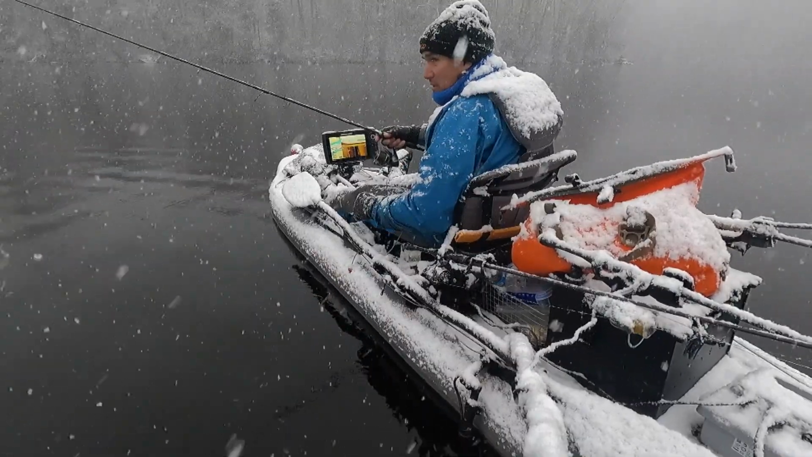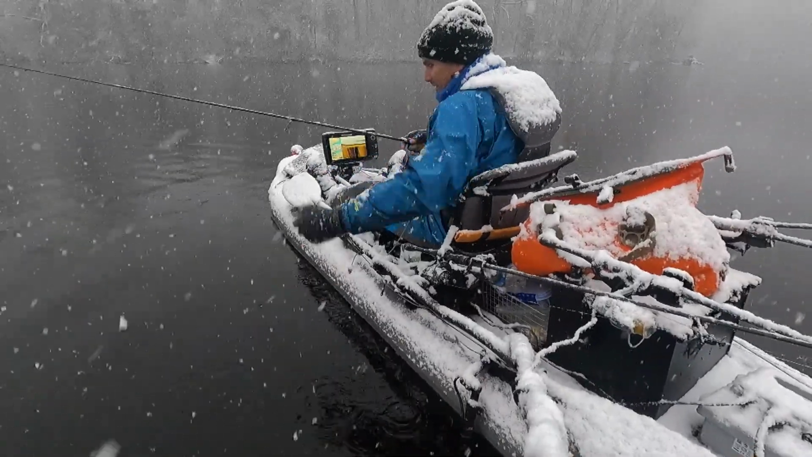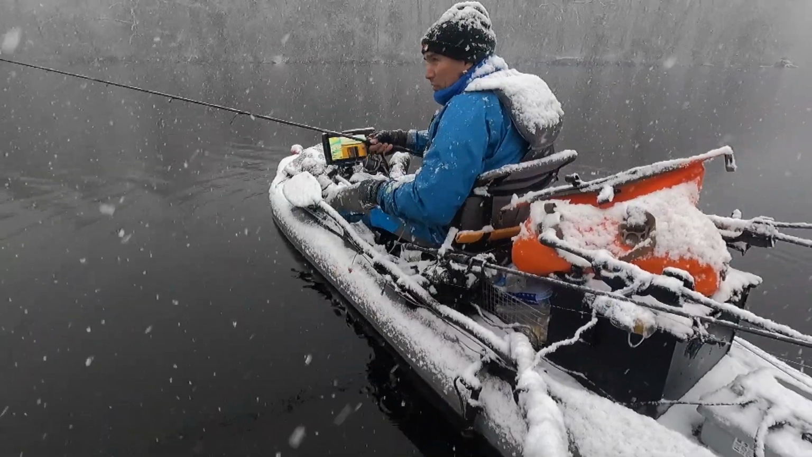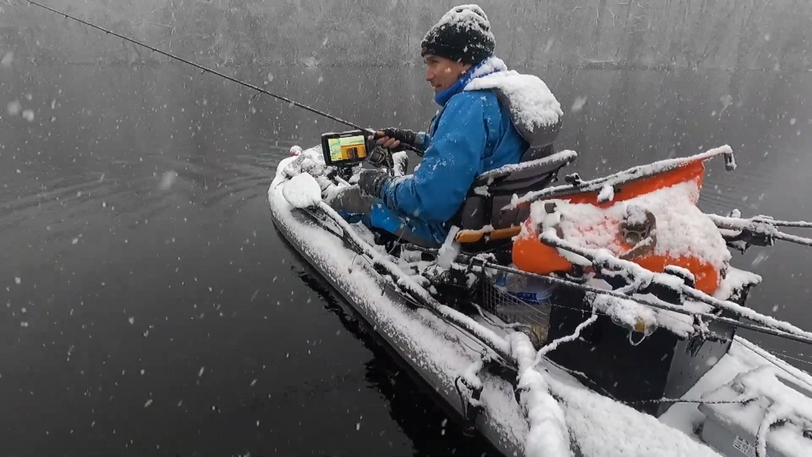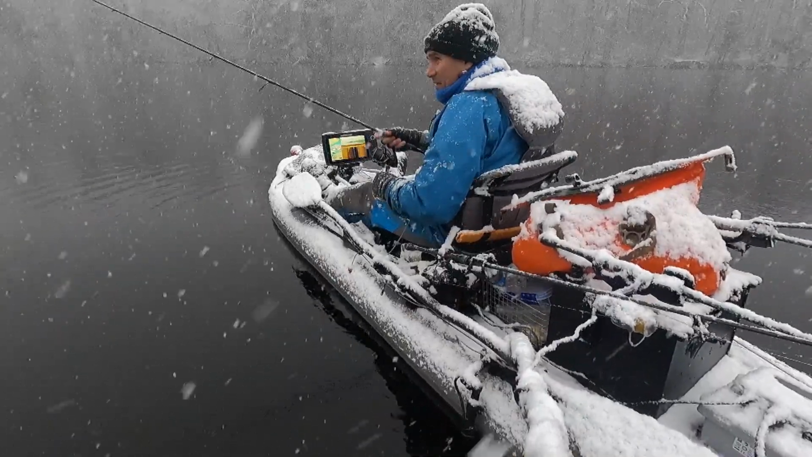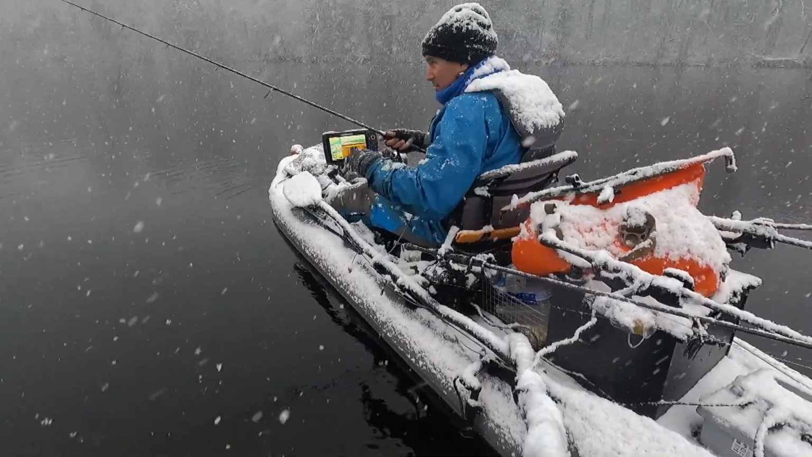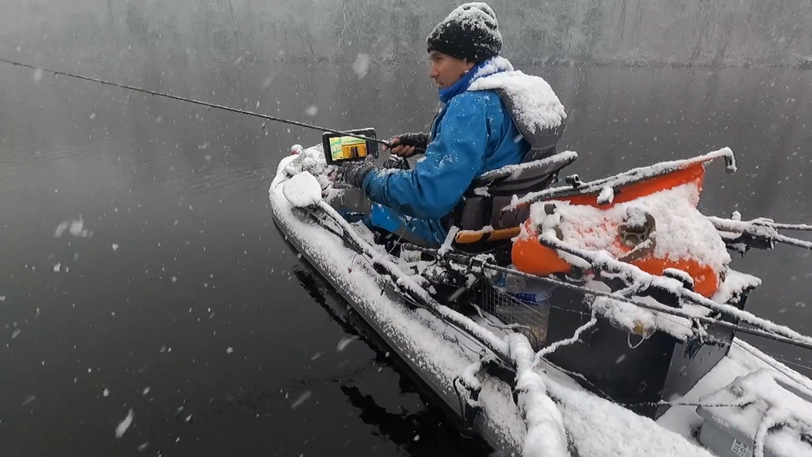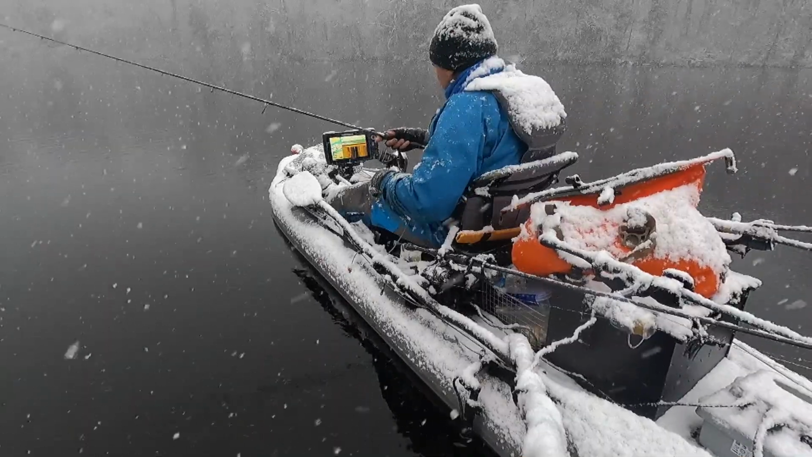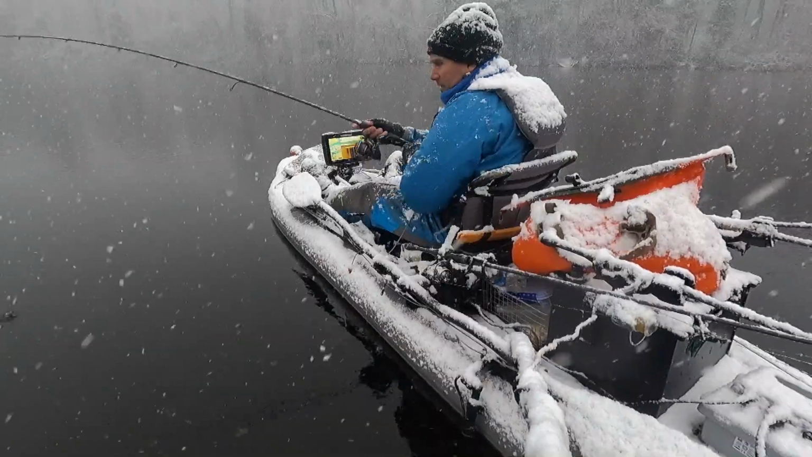I went back to the blade mostly because it's more active. And this is a wet, cold snow. It's chilly. I just don't think a colder air and a drier snow is quite as chilling as this wet, heavy flakes. It just soaks right through your layers here. Feels good to move.